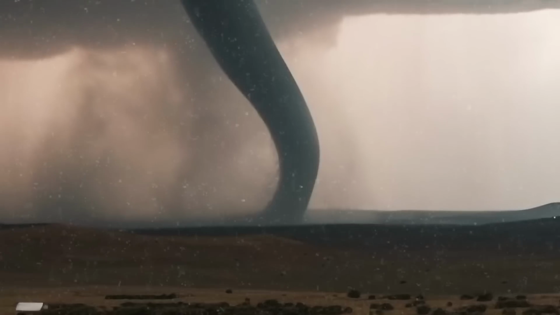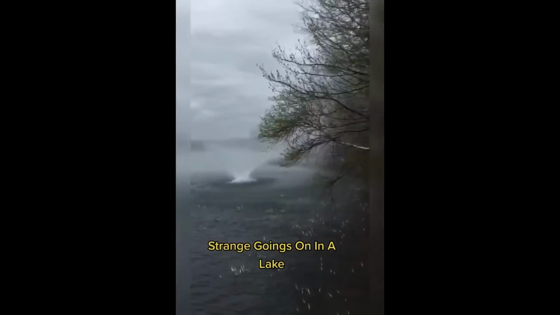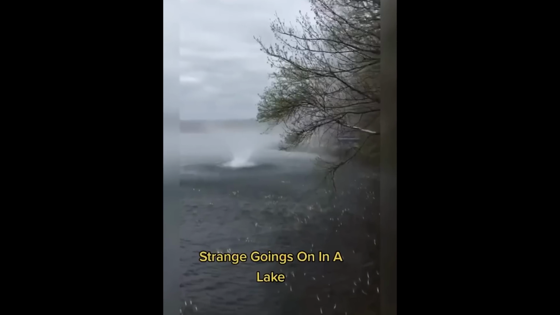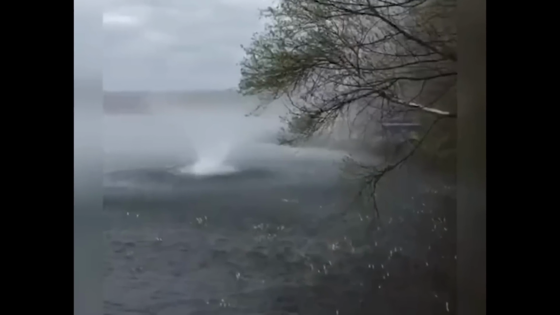We've all seen tornadoes, but have you ever seen a lake tornado? This video was recorded in Florida, and it captures a truly unique water phenomenon. In the video, we see a view of a lake, and in the lake, a water tornado is forming.